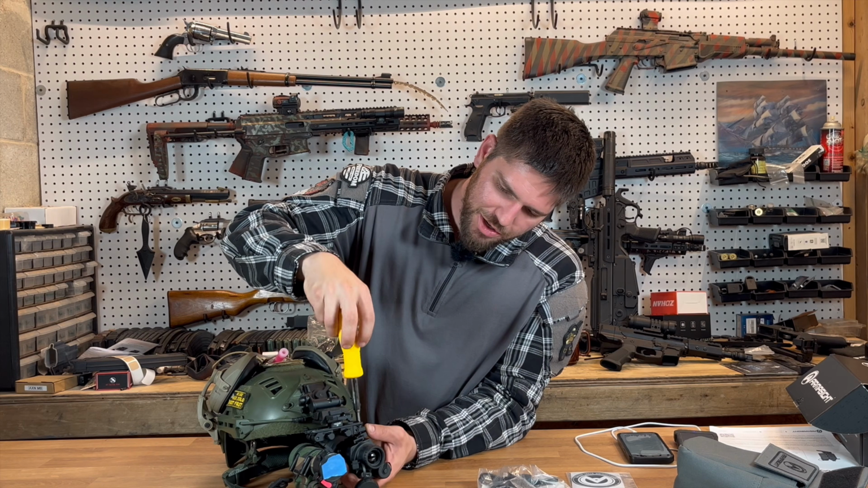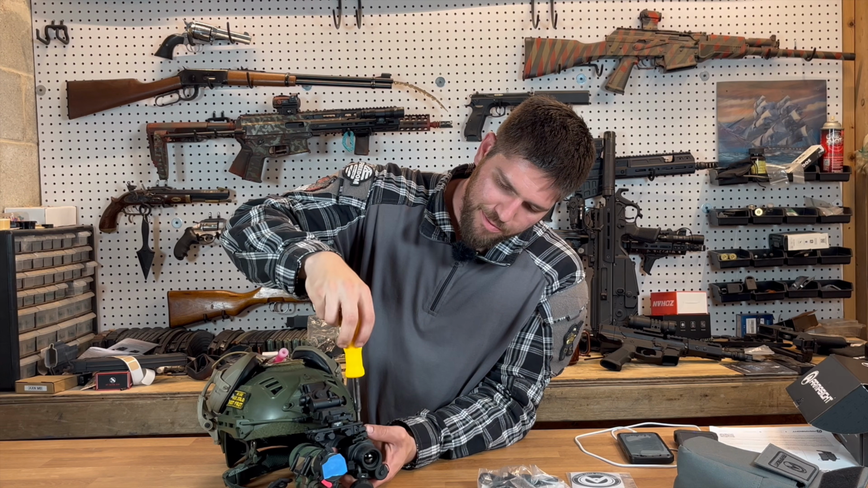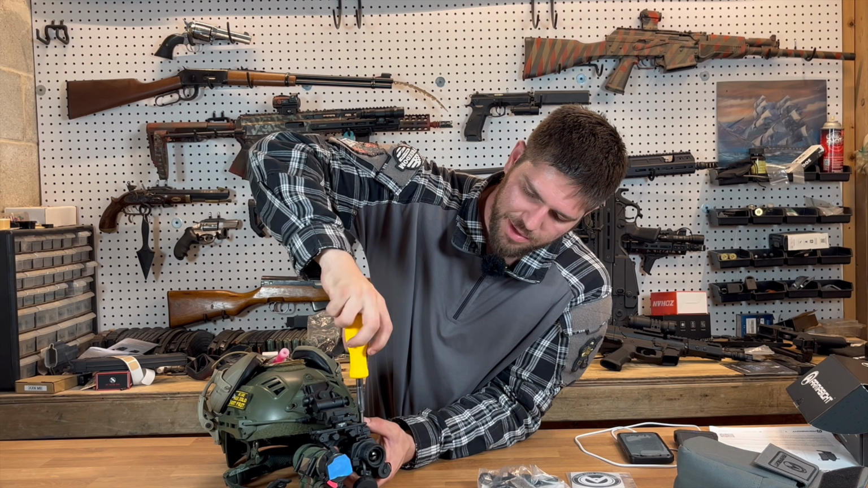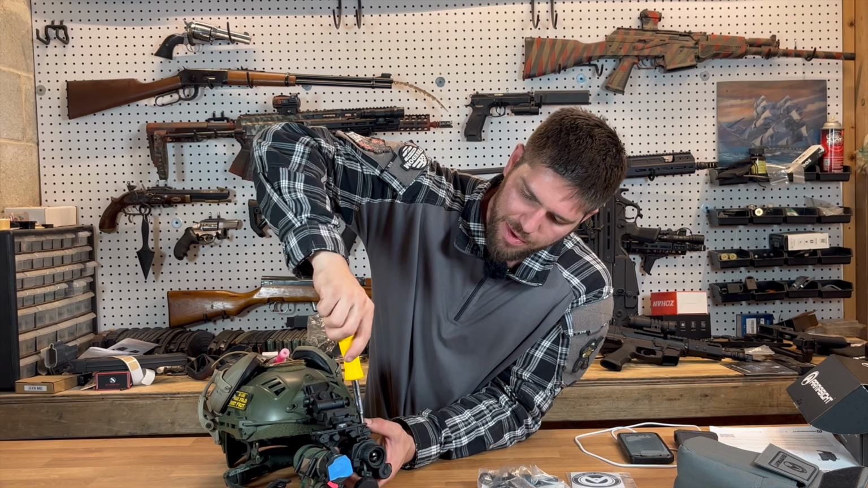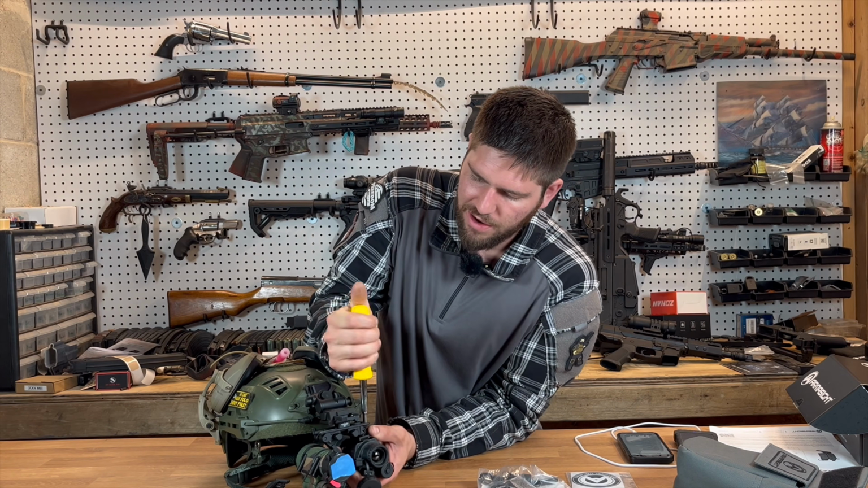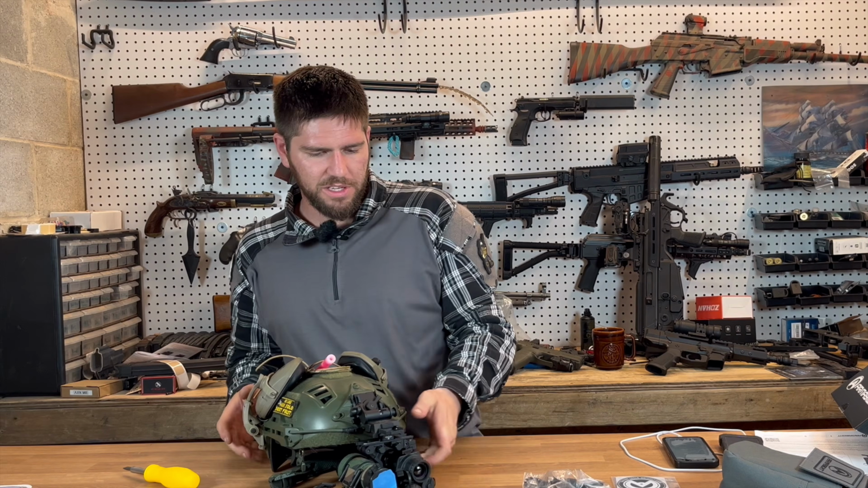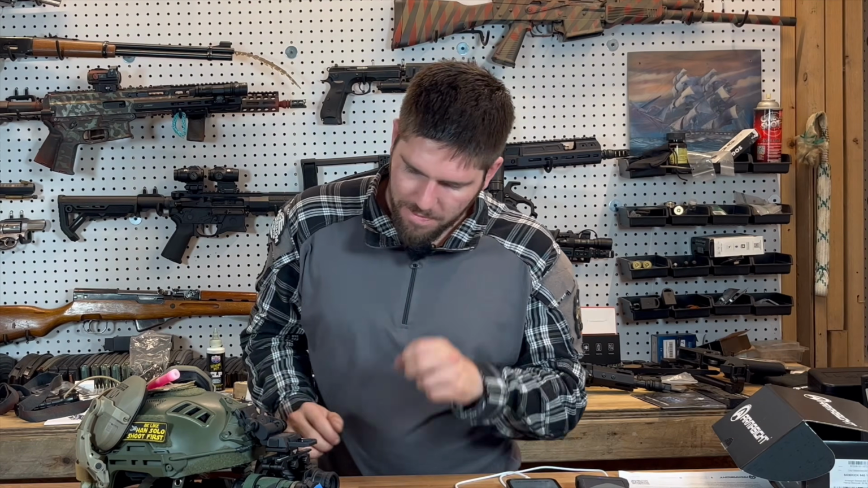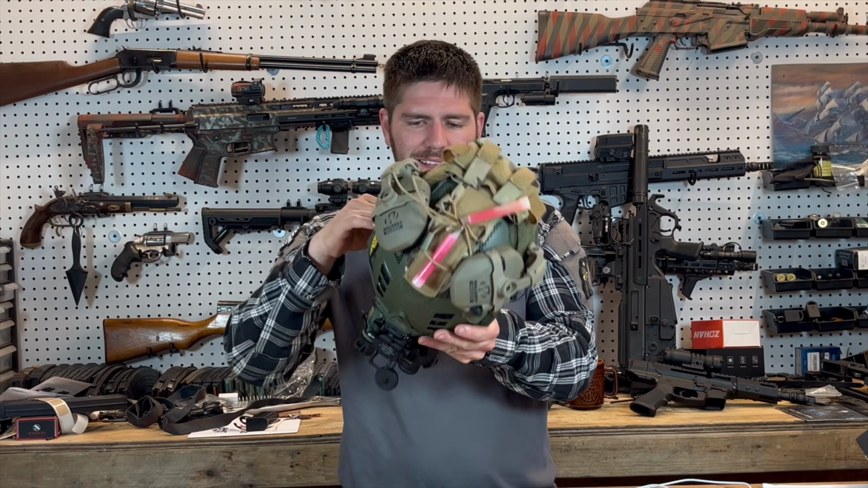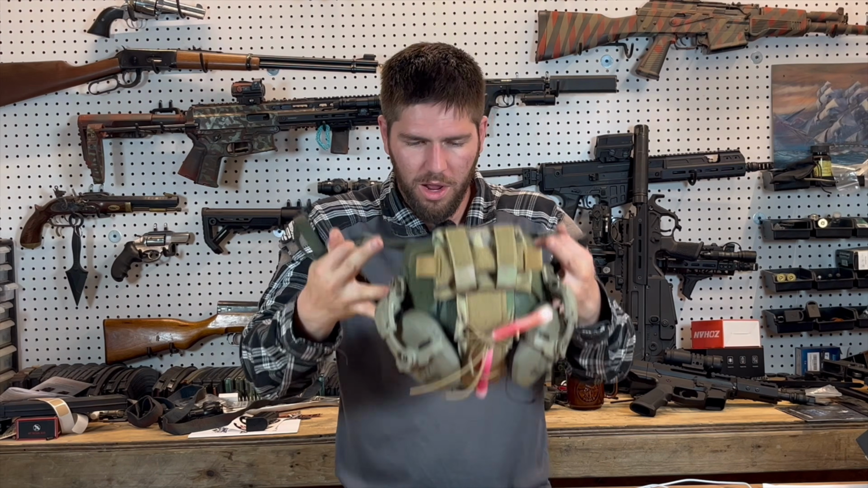Now, what I'm planning on doing is I will put my recorder on my night vision and the thermal at the same time. We can walk around and we can compare side-by-side images and what it looks like looking through just a regular green phosphorus night vision device and the thermal. So she's all set. Let's take a little walk and see how it goes.